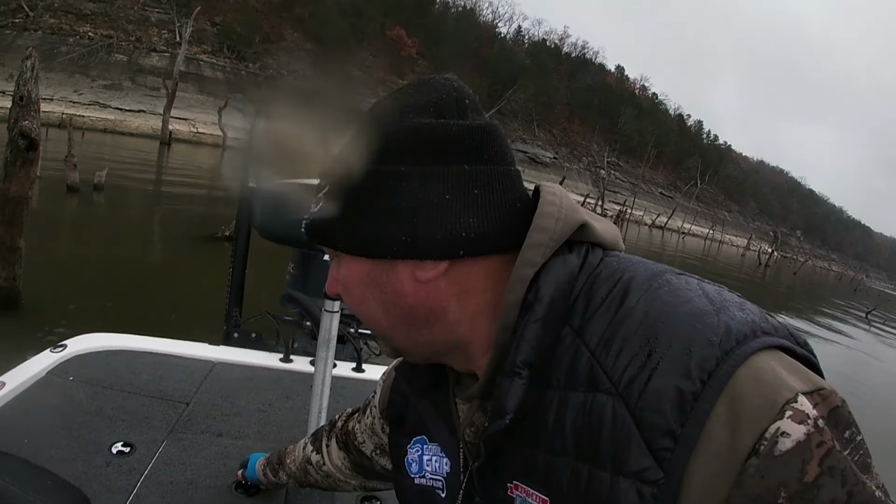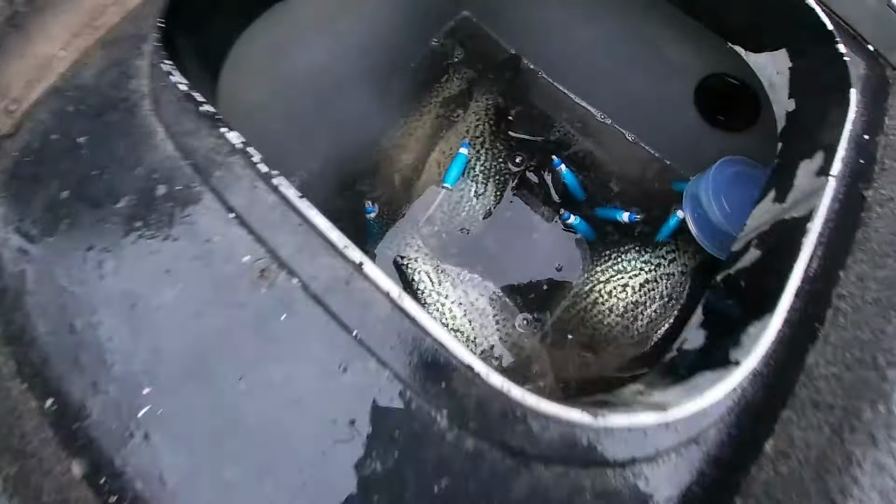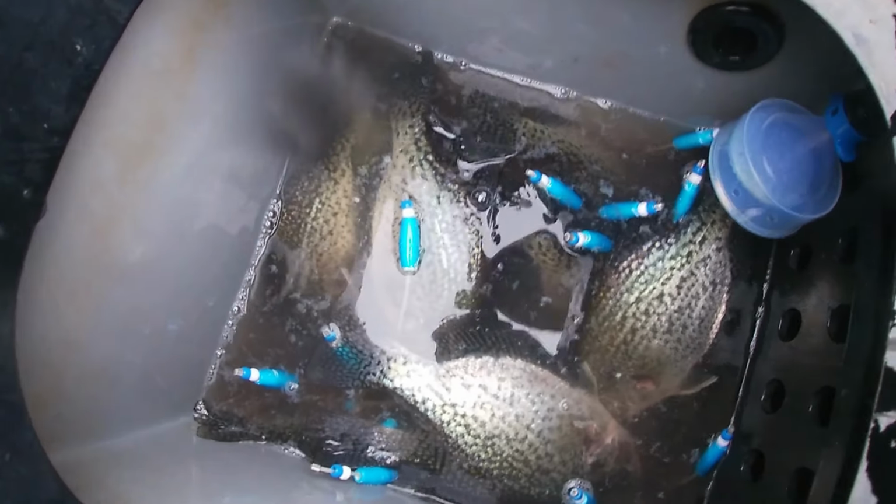But let me kind of show you what I got in the box here. Look at all them crappie. Beautiful crappie right there.